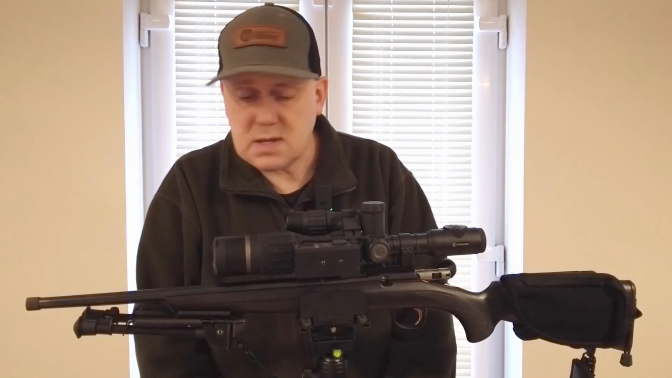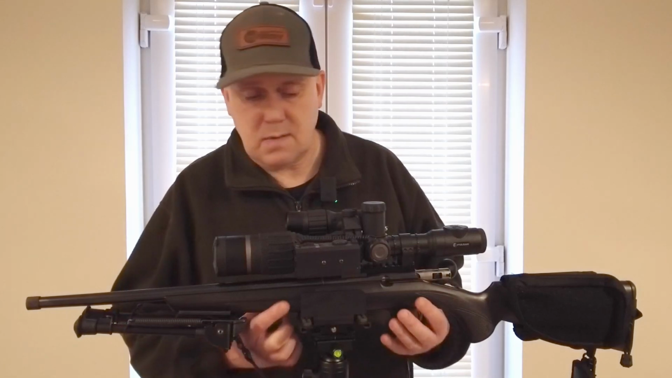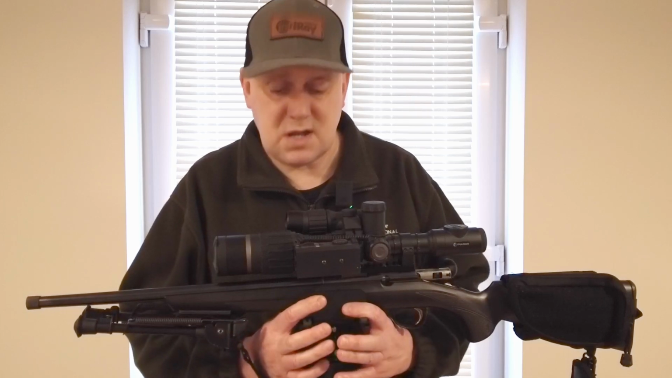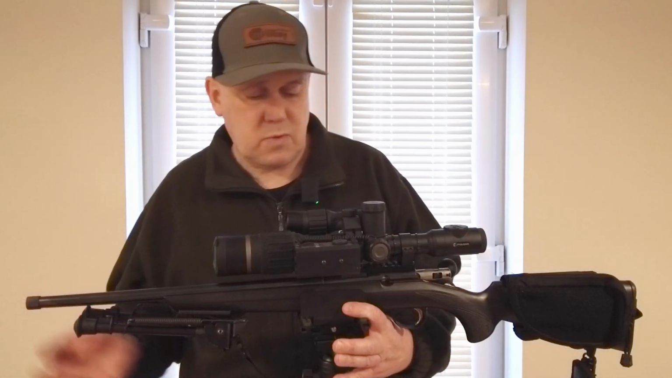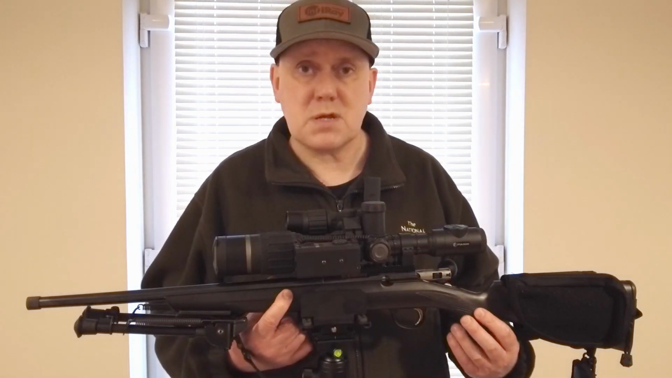Okay, so tonight I'm going to be using the Browning T-Bolt in 22 LR. That's a straight pull. I've used this rifle for years, and I find it very accurate, and it's never let me down. I have a Harris bipod on there. I haven't put the moderator on yet. I won't put that on until we go out tonight.